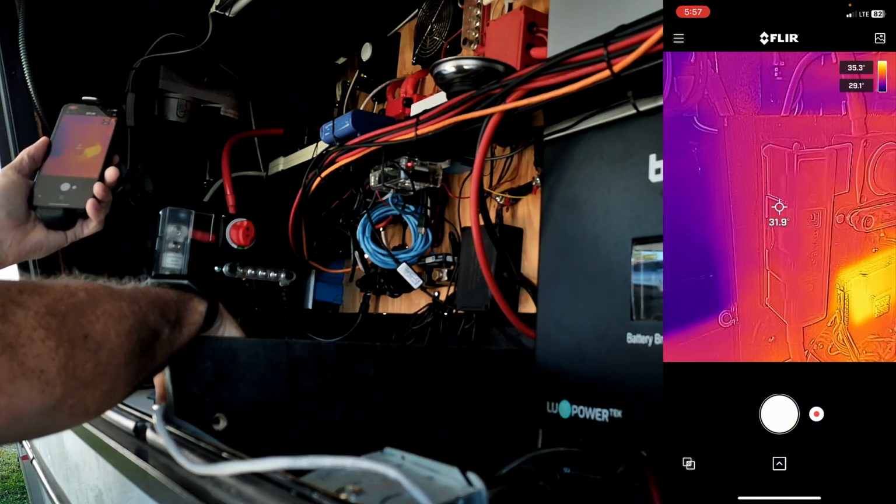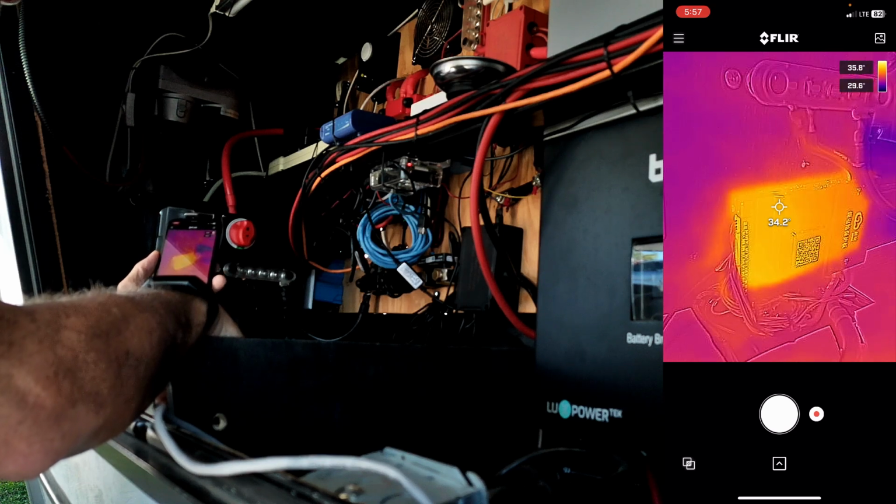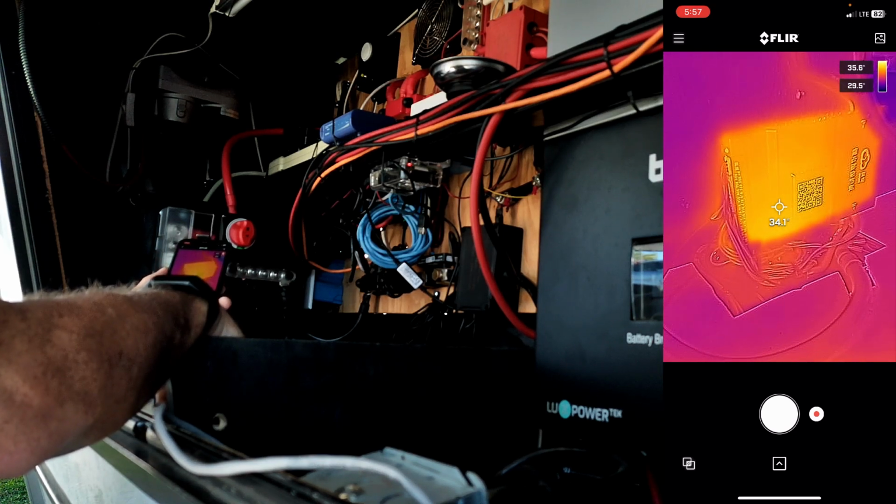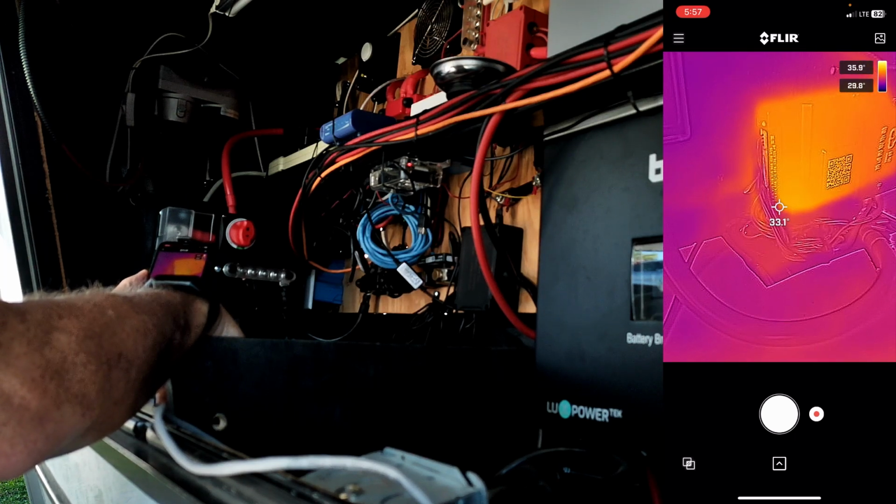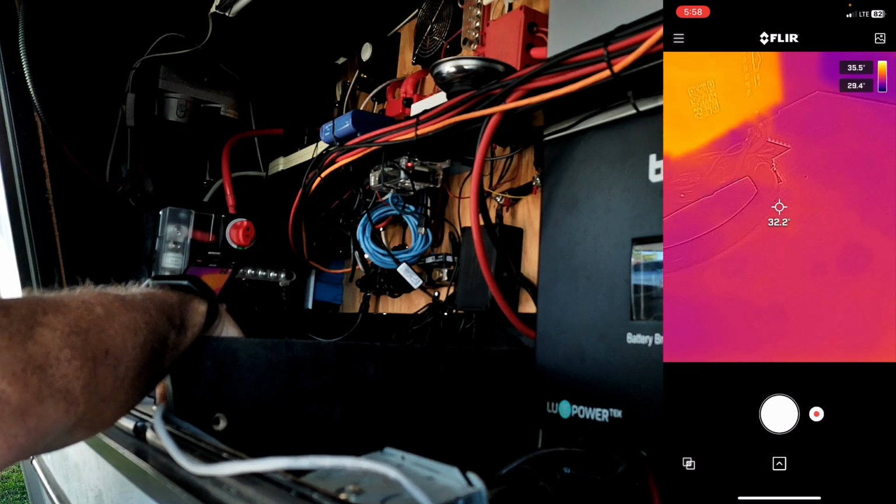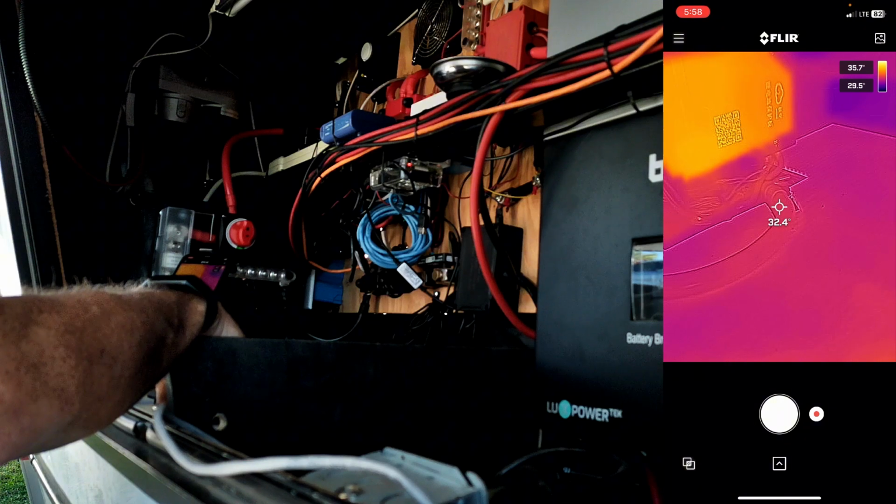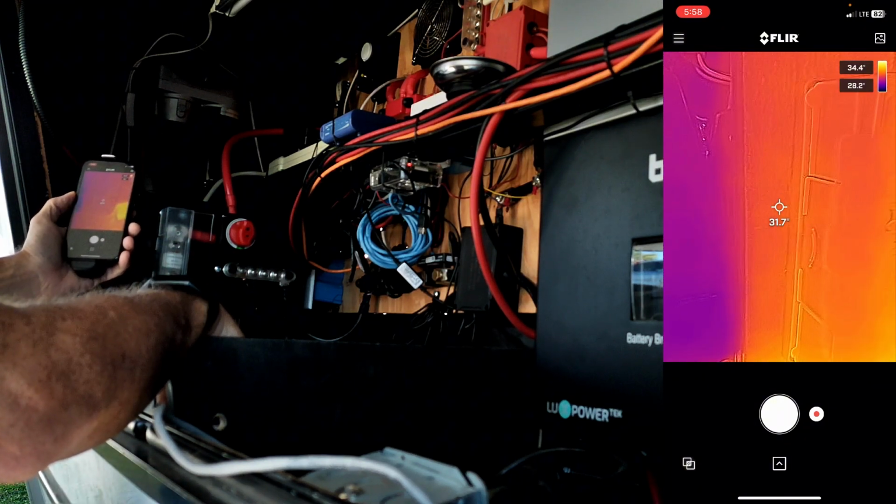You can look over here at the BMS, and you can see that it's warm, but the cables running to and from the battery, you can see them there very clearly. They're nice and cool. I'm going to point down at this one here. This is the main battery coming off of it, and this is the T-fuse here.